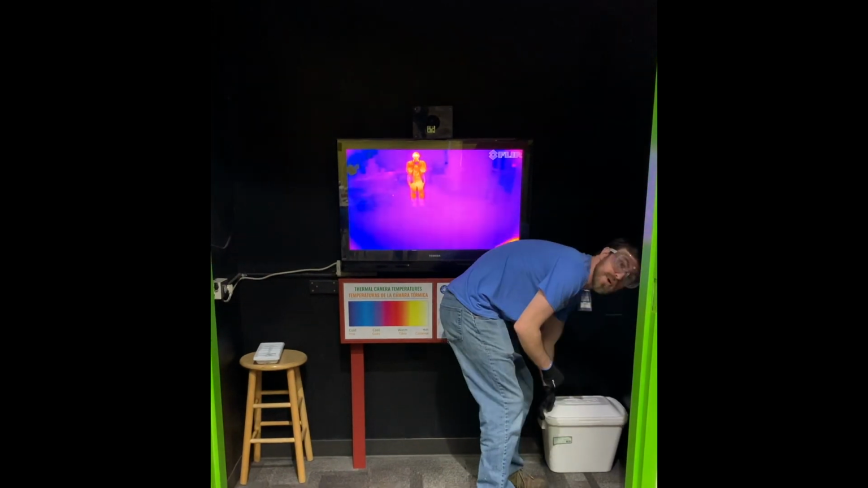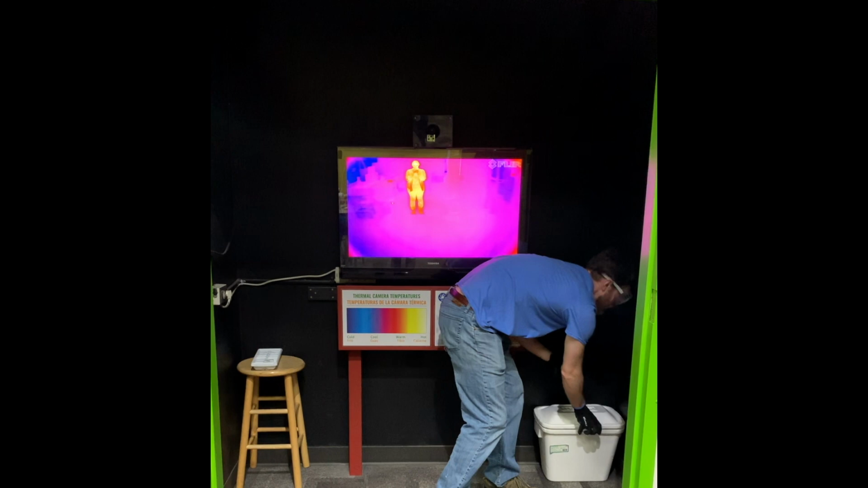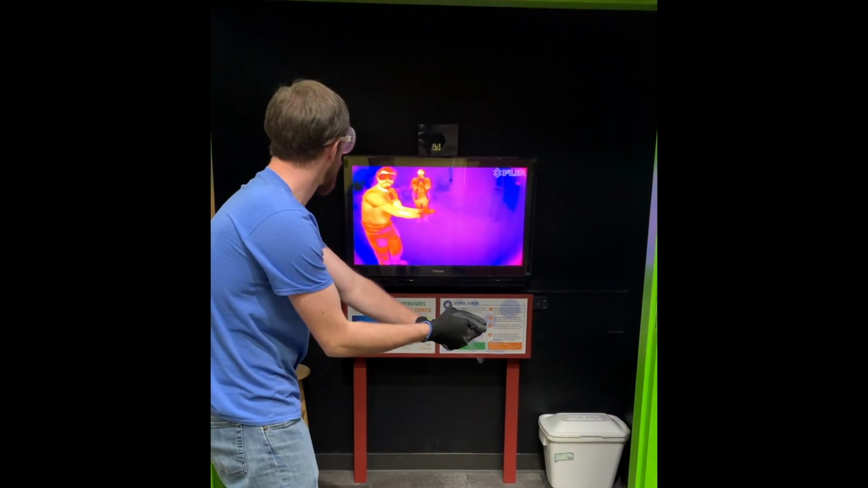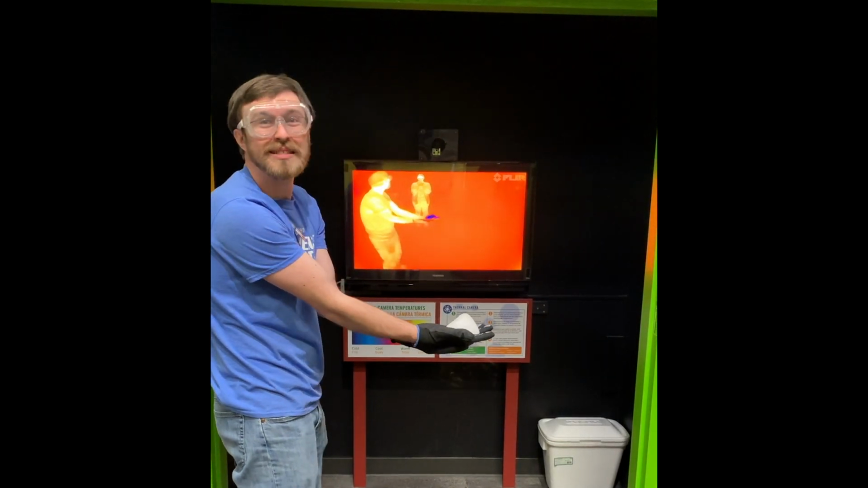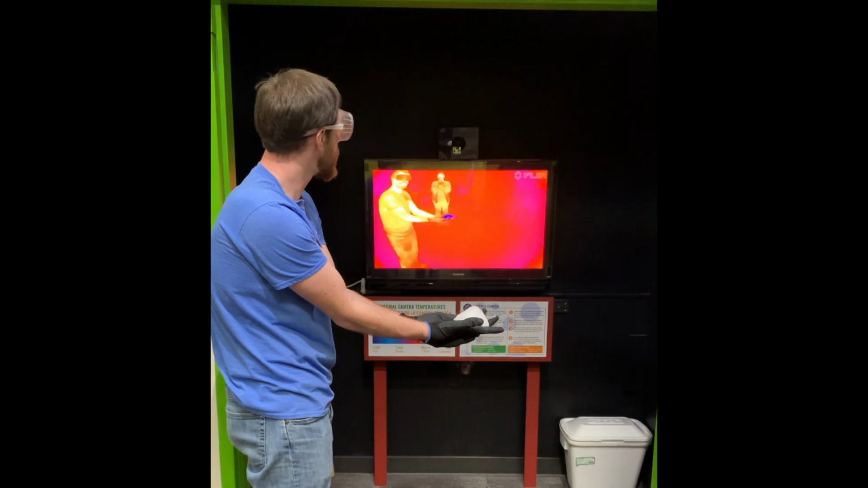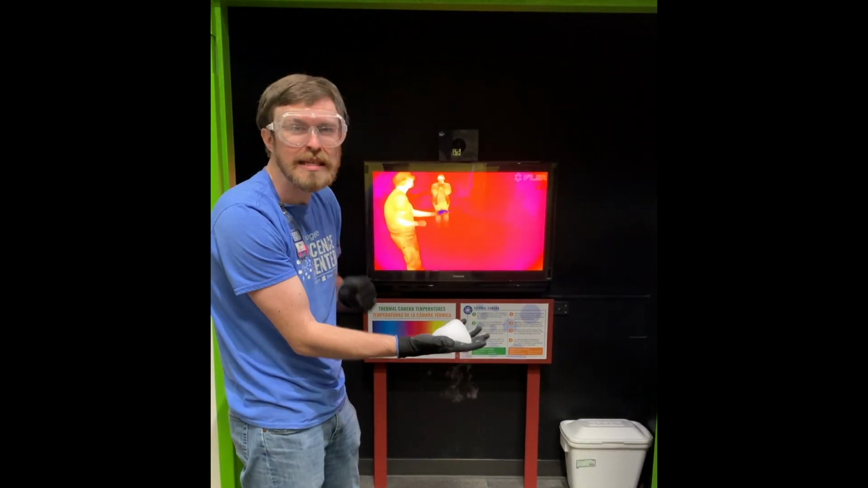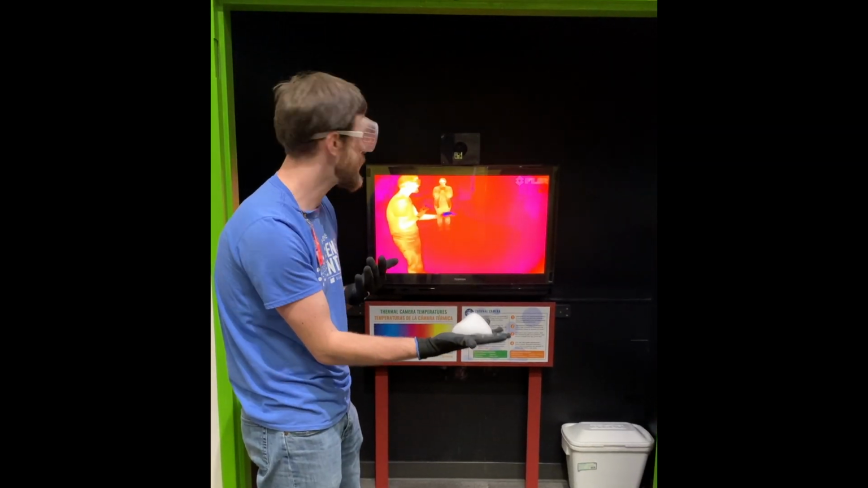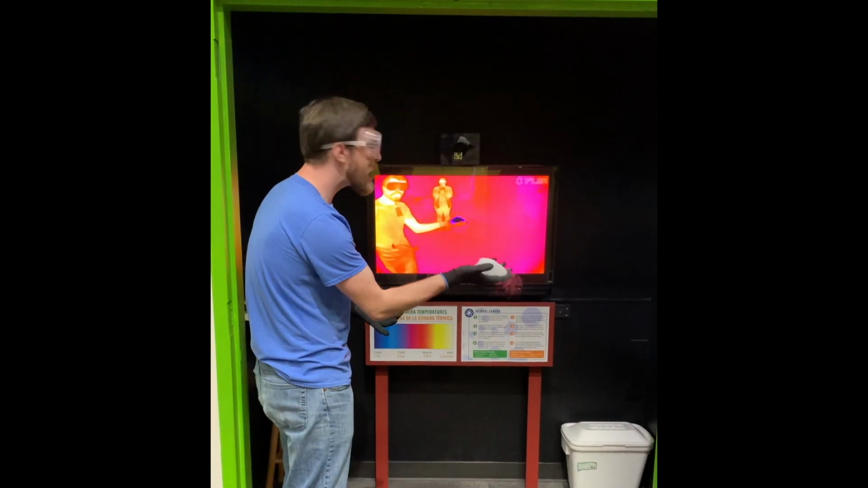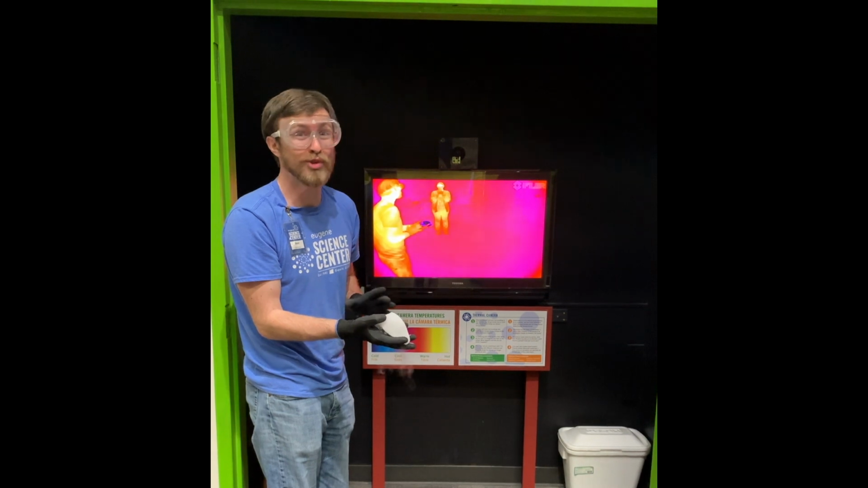So when we expose the dry ice to our thermal camera, it's going to have a very similar effect. So if I reveal it, 1, 2, 3, but this time, instead of everything being a bright shade of pink, everything is bright red. Everything else seems to be almost on fire compared to how cold this dry ice is. In fact, the dry ice is so cold, it makes normal ice look like it's room temperature.